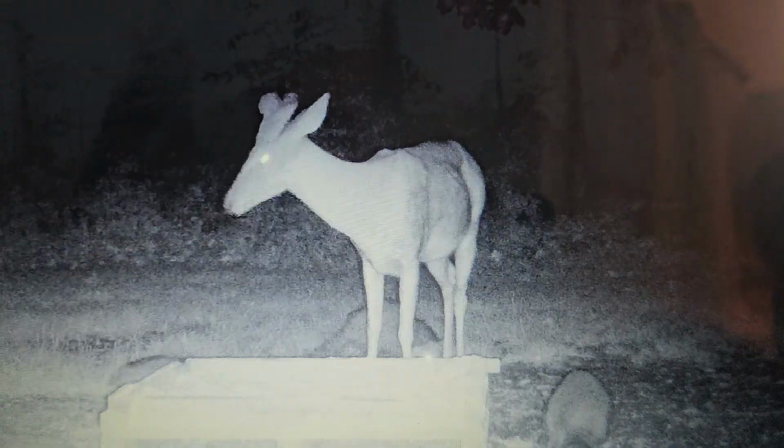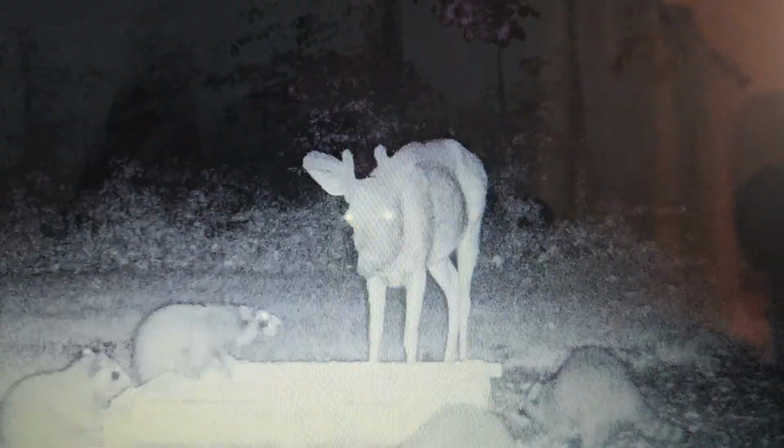I want you to see the real big one. That's the same buck. And no, that is not the 5-year-old. You'll know when the 5-year-old comes.